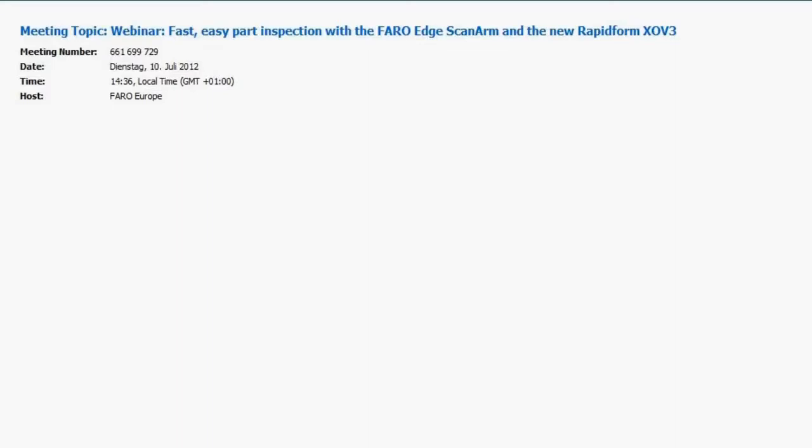Another question here is, what are the different types of alignment available in XOV? So we have a number of alignment types. Supporting the probe, we have the adaptive alignment, which is a probe-specific alignment that we showed today, which is kind of best fitting from target points.